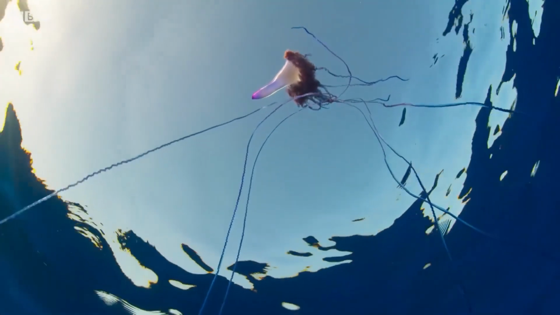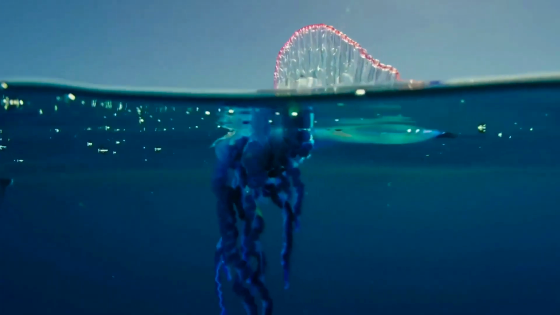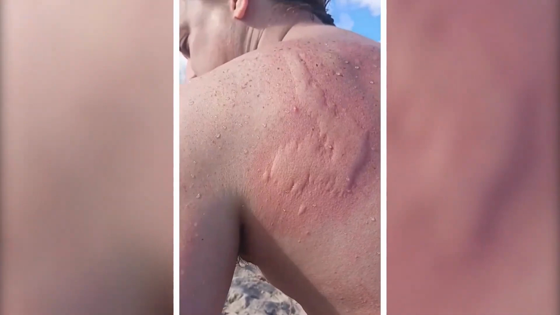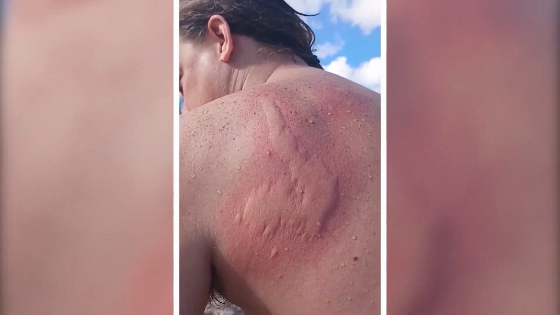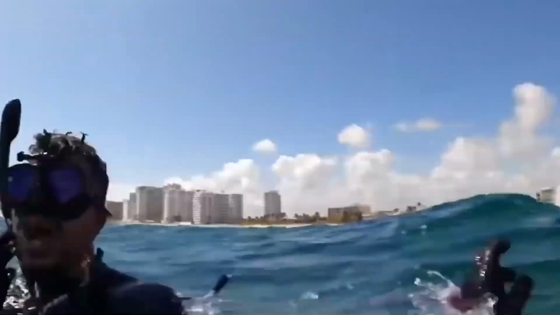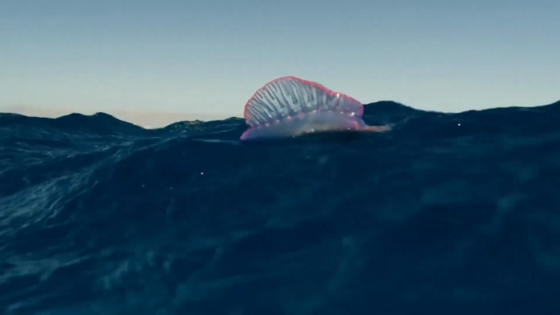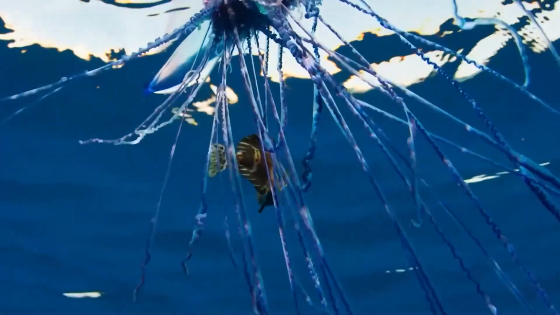Those tentacles can reach up to 165 feet long and pack a punch like Mike Tyson in his prime. Its venom can paralyze you and send you straight to Davy Jones's locker. So if you're ever out for a swim in the ocean and you see this bad boy floating around, I suggest you swim in the opposite direction. Trust me, you don't want to mess with this sea monster.